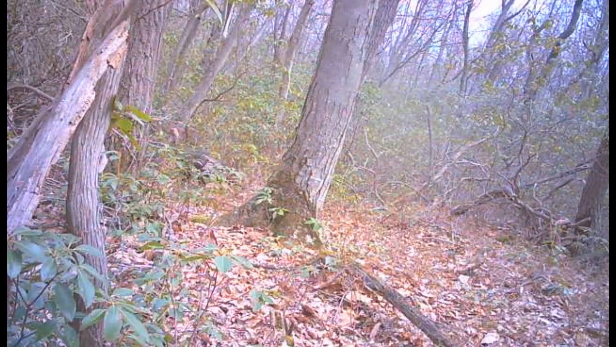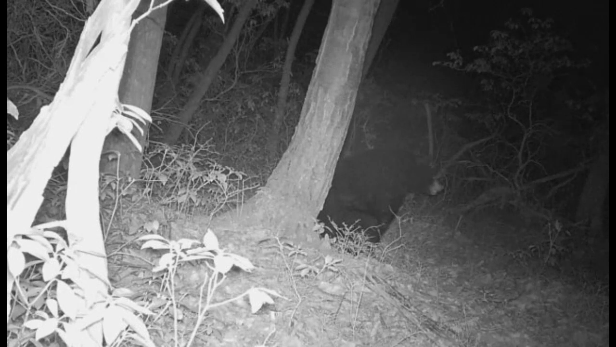Nice gobbler come there and through. And then we have this bear that hung out here for a little while, as you'll see. And I don't know if this is the same one that I got on the video before this one or not for sure, but it's coming from a different direction than what the other one was heading from the last video.